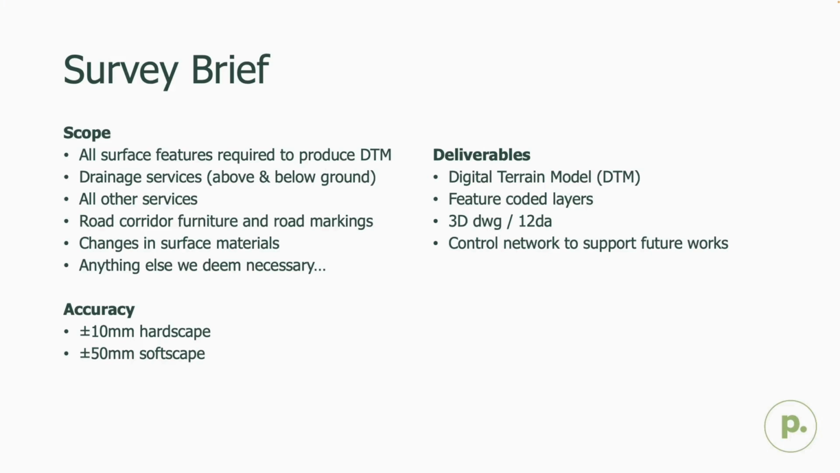Those of you that work with consultants will know that survey briefs are often either very vague or very prescriptive. Luckily for us, this one was concise and allowed us to determine the challenges almost immediately. The brief called for a full 3D survey of the key areas of State Highway 1 shown on the last slide for both above ground and below ground features. This meant they wanted full coverage on all drainage assets underground.